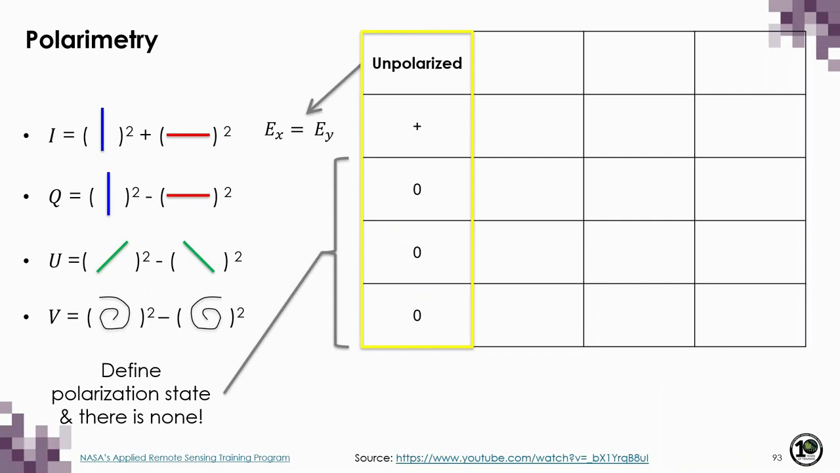For waves that are completely unpolarized, we don't have any value for Q, U, and V because these describe the polarization state of the wave. But we do have intensity, and there are equal parts in the horizontal and vertical dimension because the electric field vector is just rotating randomly in all directions. So both are actually equal.